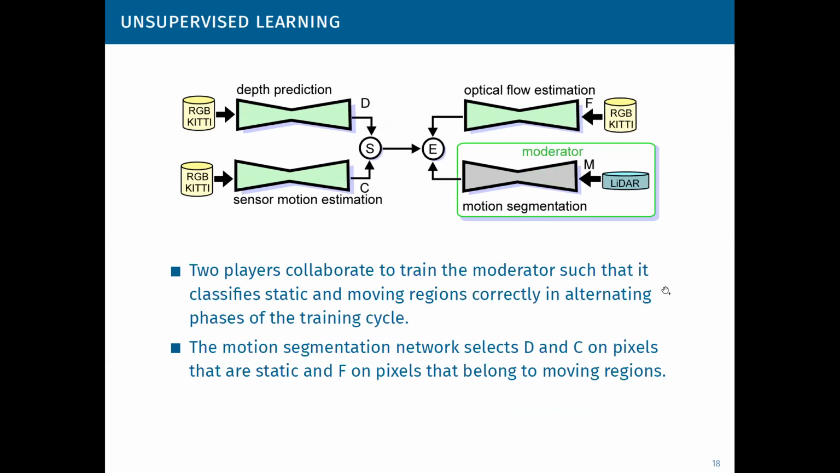How does this approach work? This architecture defines 2 players and a moderator. The first player consists of a depth and camera motion network that reason about the static regions in a scene. The second player is an optical flow network that reasons about the moving regions.